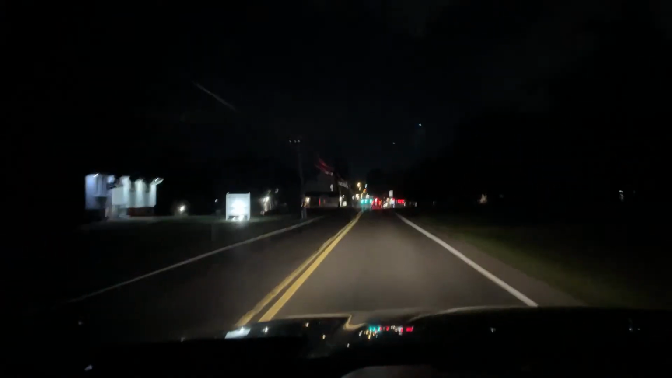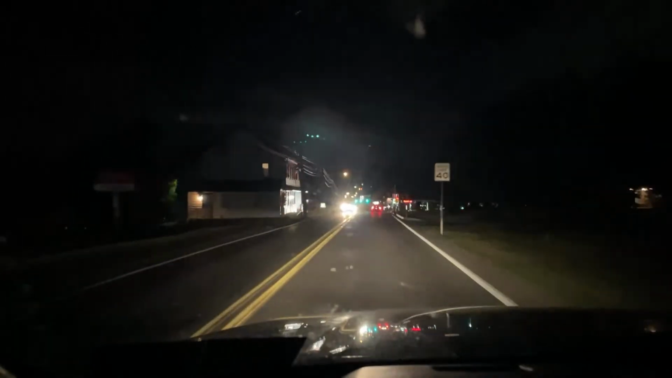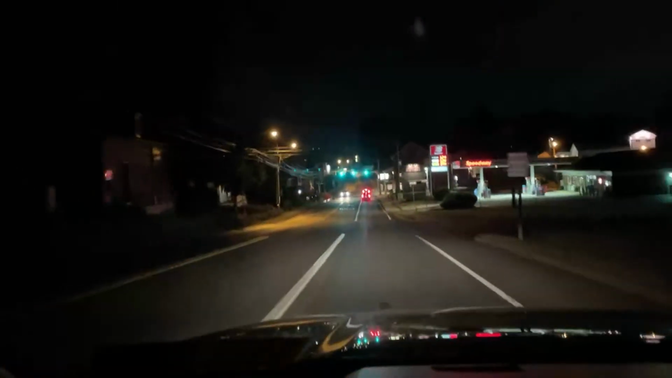Right up here where the past this traffic light will be the next light. Looked like an airplane crash. That's how much debris was around. It was a sad sight to see. Yeah, right here. Actually,